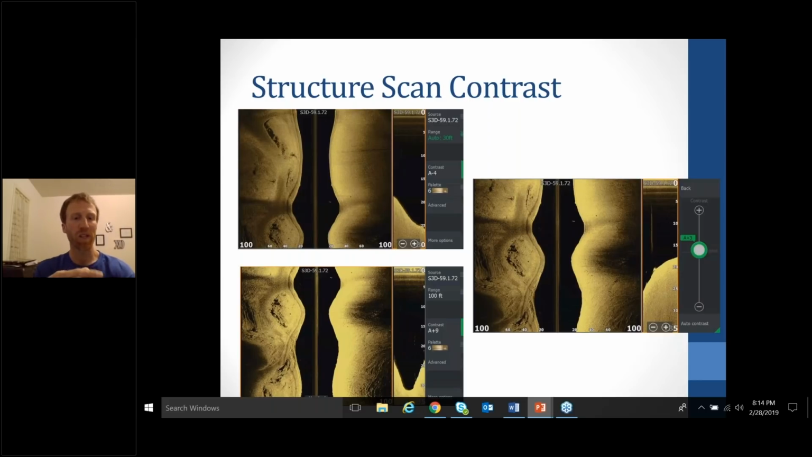It really shows the hard bottom. The hard bottom pops, but then it's not washed out either. So it's light enough to be able to understand what the bottom composition is, but at the same time, you can still see the structure and everything that's showing there. So definitely tinker with your contrast, and that'll help you maximize your structure scan whenever you're scanning around looking at stuff offshore.